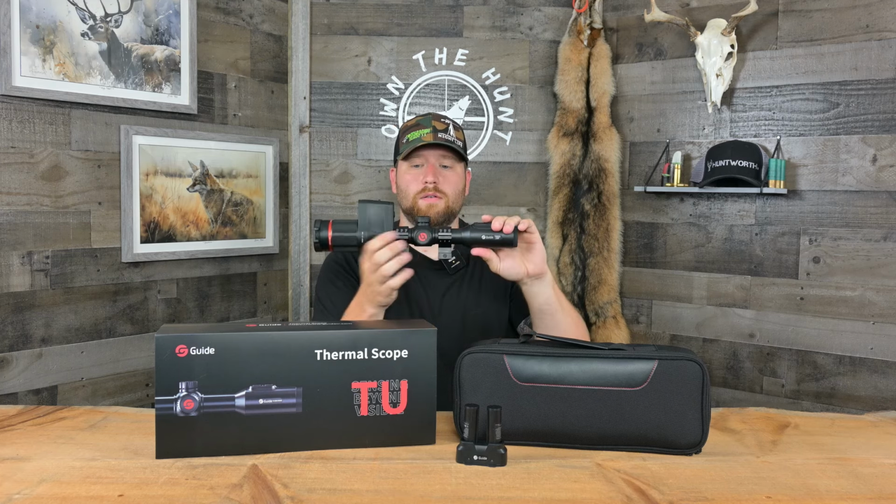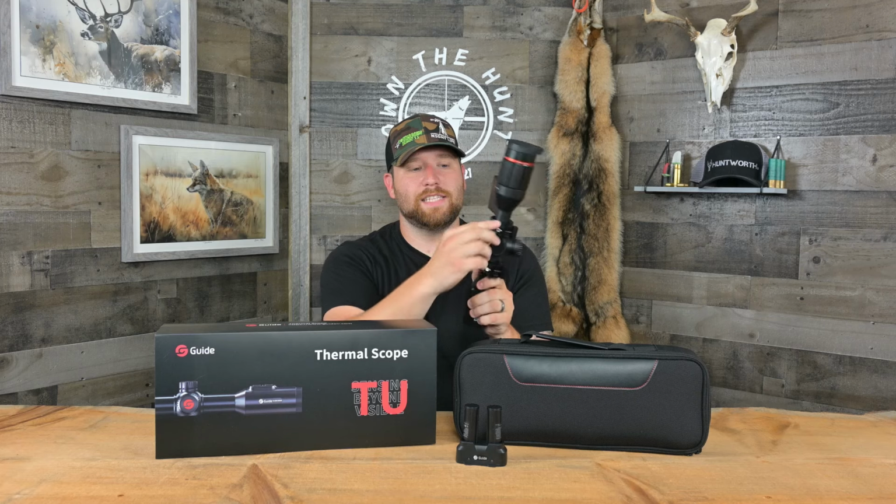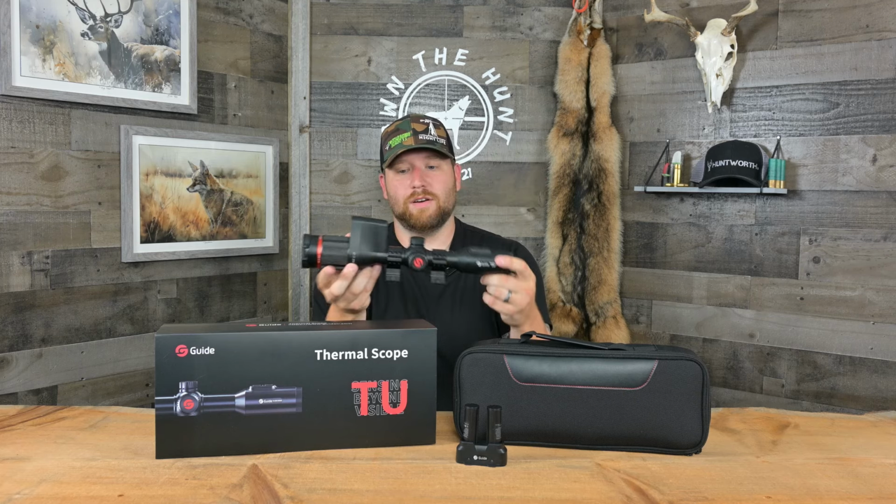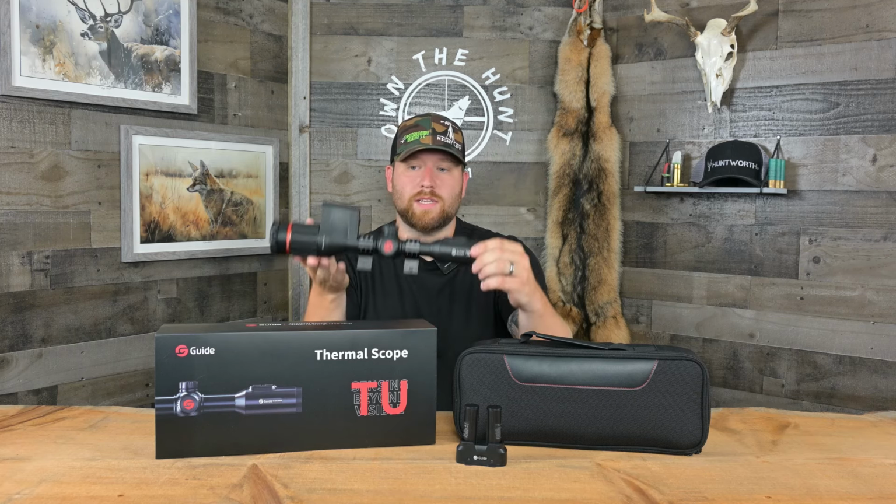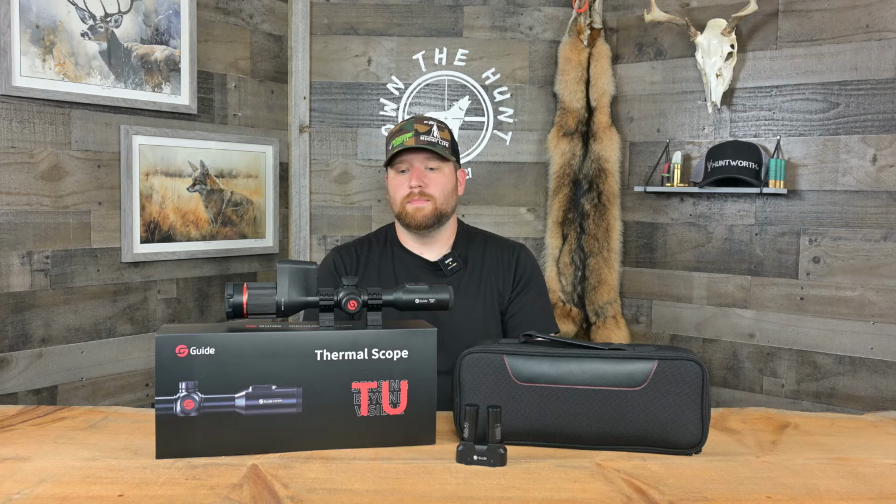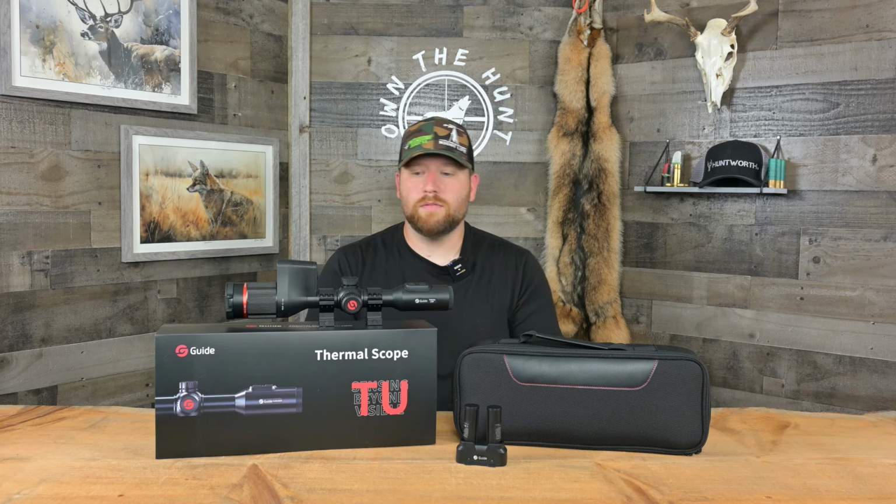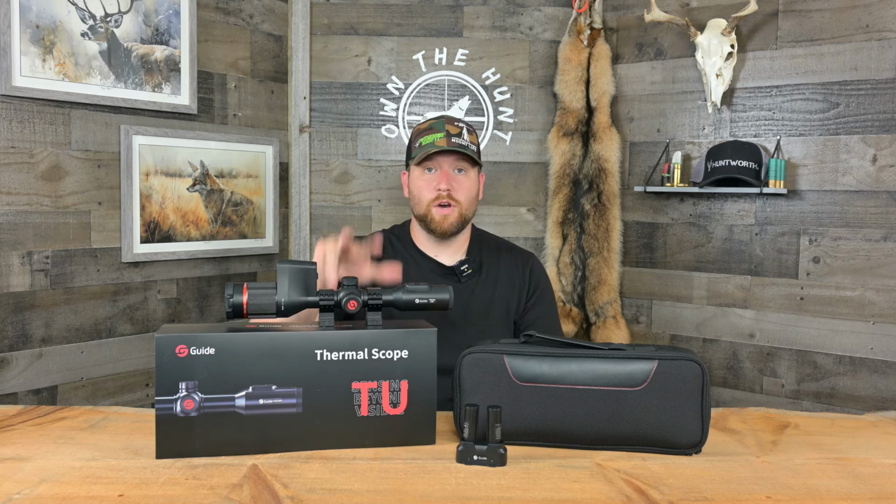I used them, I ran them. The scope held zero. In fact, I took the scope off and put it back on and tried to tighten these to the same torque spec, and it held zero as well. So while it's not quick disconnect, it does come off easy, and it did hold zero for me. The mounts didn't seem to shift. I didn't seem to have any problems, so no issues there. I prefer one-piece mounts, but hey, they include the scope rings.